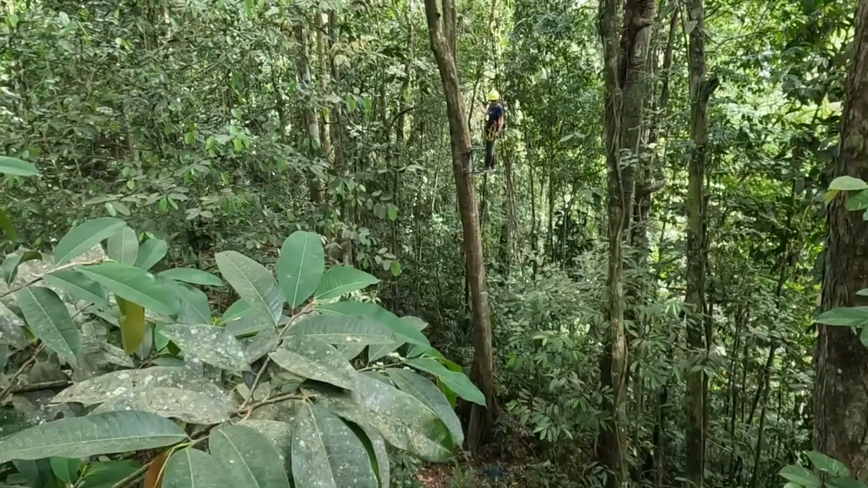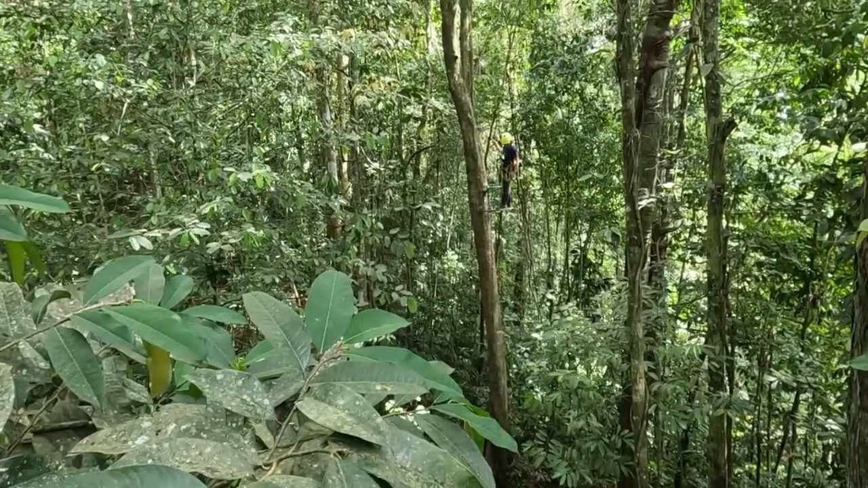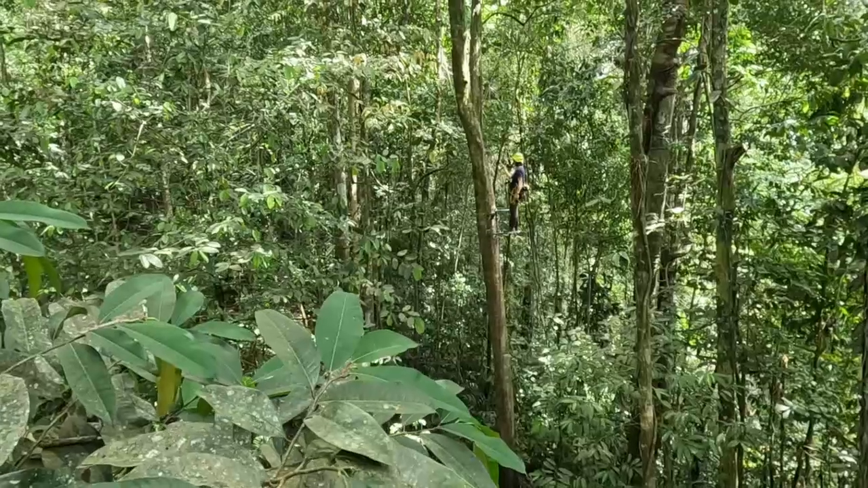From these elevated platforms, we've been able to observe behavioural characteristics of the Margay through thermals. This was a Margay captured from one of the sites. I know there's something there, you can see the glow, but it's only after a few seconds that you realise it's a Margay.